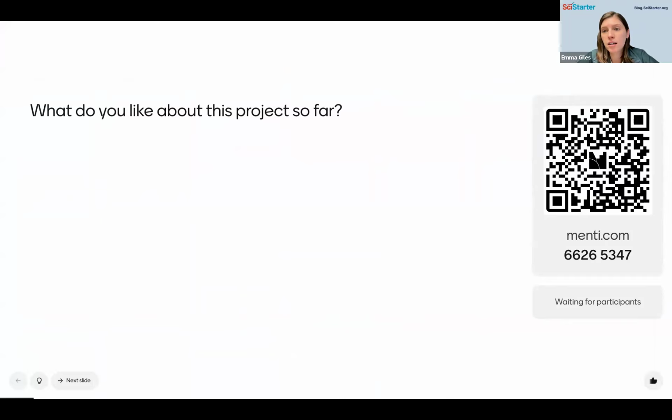You should be seeing a screen with a QR code. So if you are on a laptop with us in Zoom, you can click the link that Roland just dropped into the chat. Thank you. And add in the code 6626 5347, and that means you'll be able to answer these questions. If you are from far away, you can also scan from your phone to scan the QR code and be a part of this too.